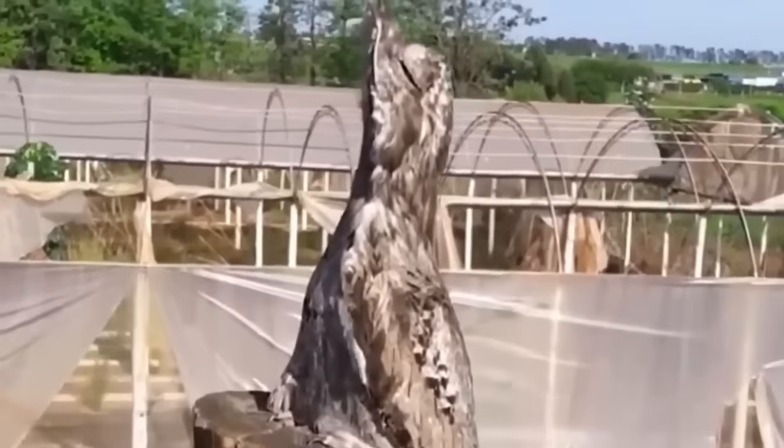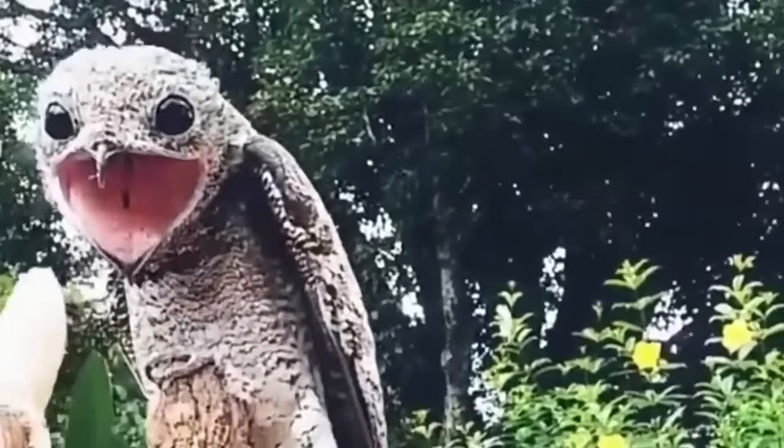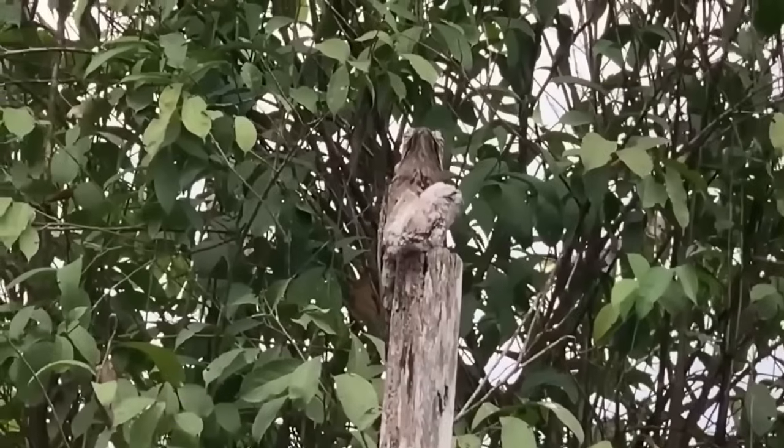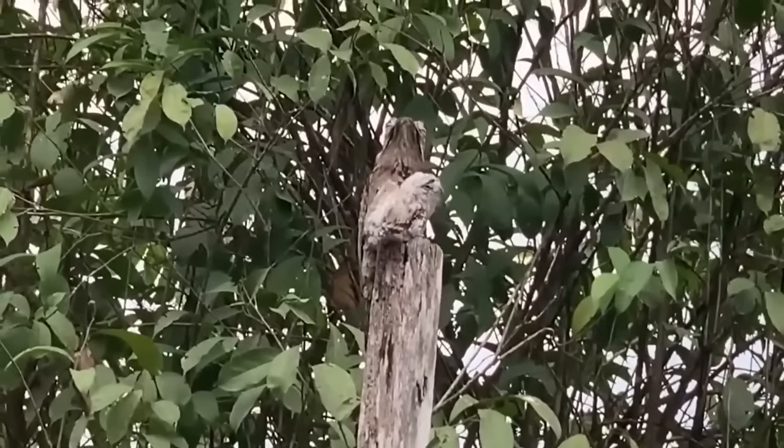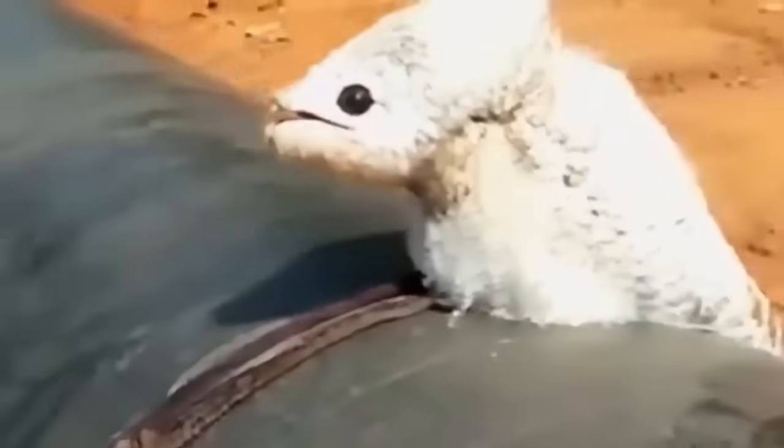Its large head, in proportion to its body, gives it a grumpy and mysterious appearance. The ghost bird is a nocturnal hunter, preying on insects and small vertebrates with incredible efficiency. Locals mostly let these amazing creatures be, admiring their natural camouflage skills.